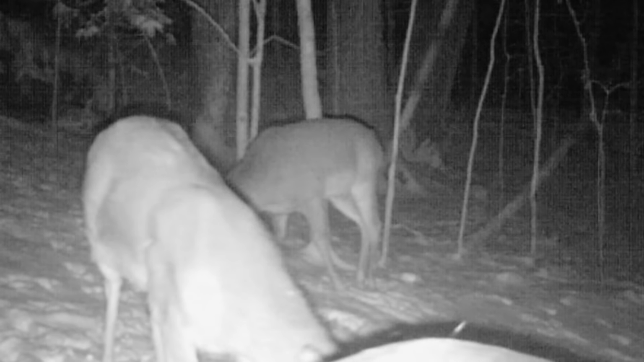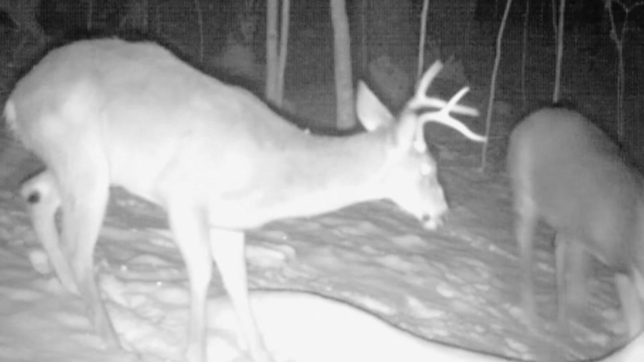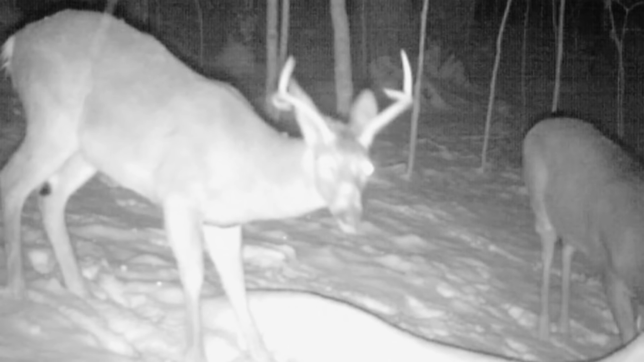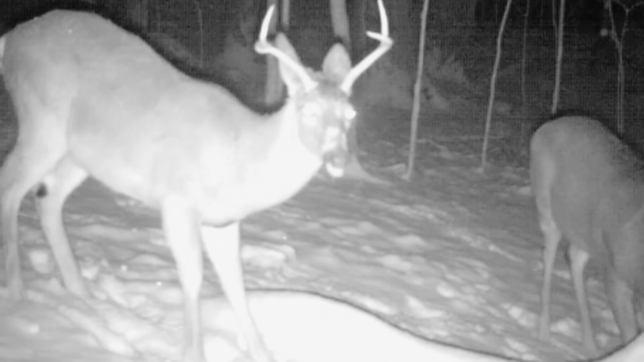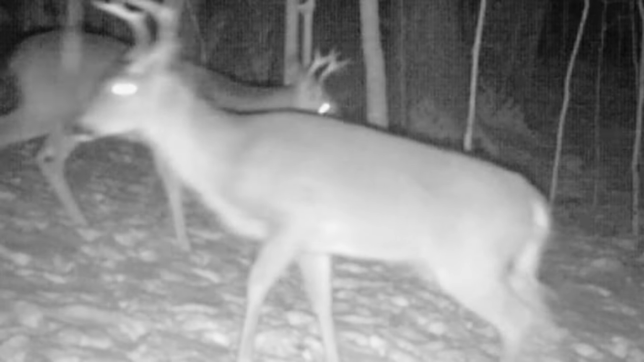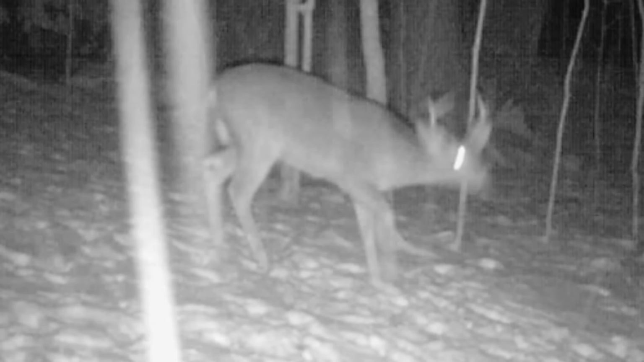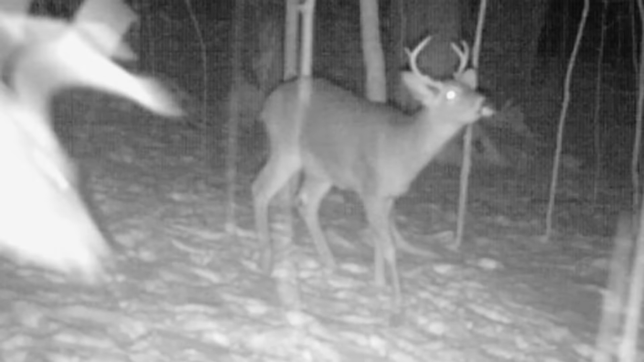And down at the salt block, the bachelor group's down here, enjoying a tasty treat of frozen salt block. Looks like there's 3 or 4 of them down here. They run around in little packs to themselves. Rare to catch some of these little pictures.